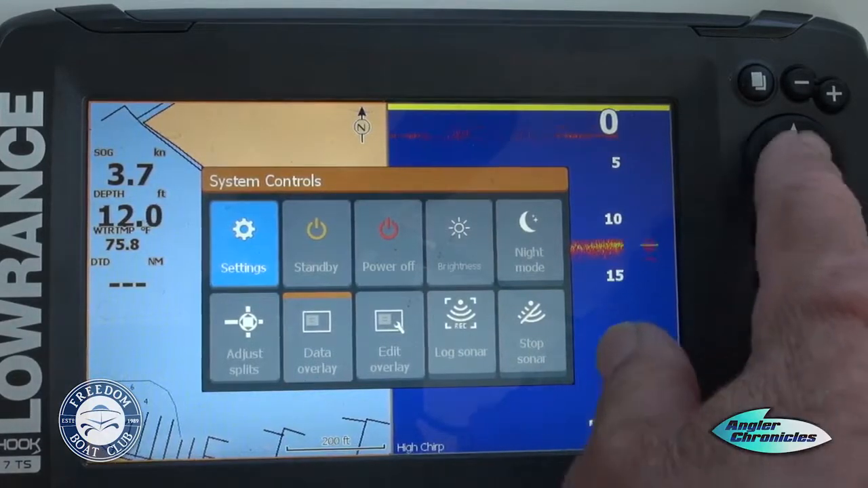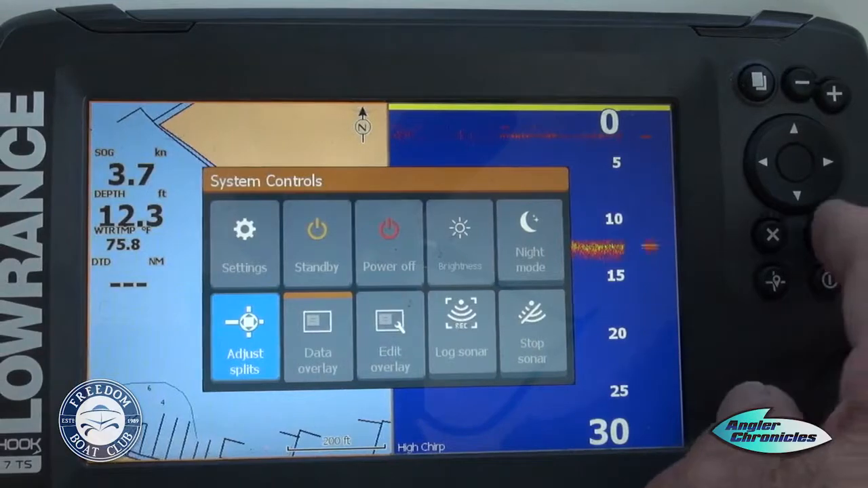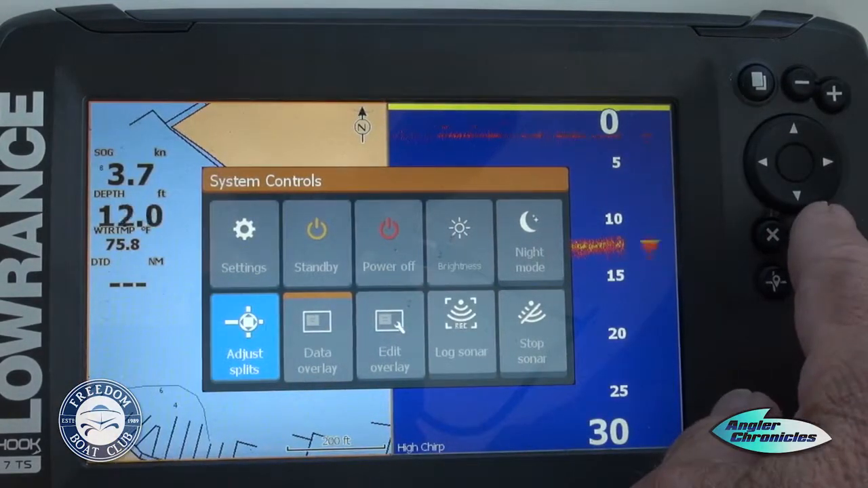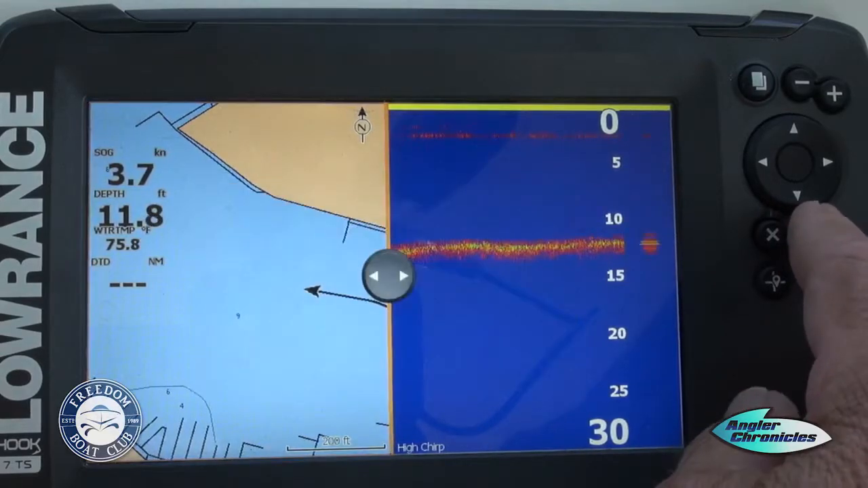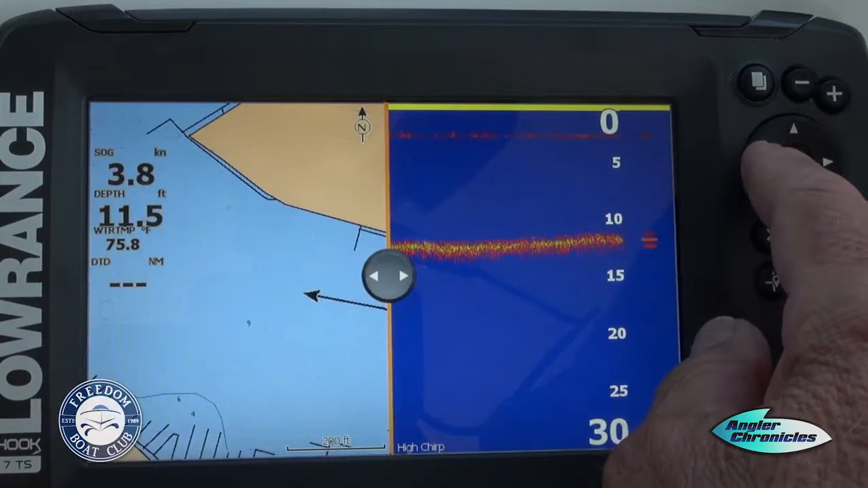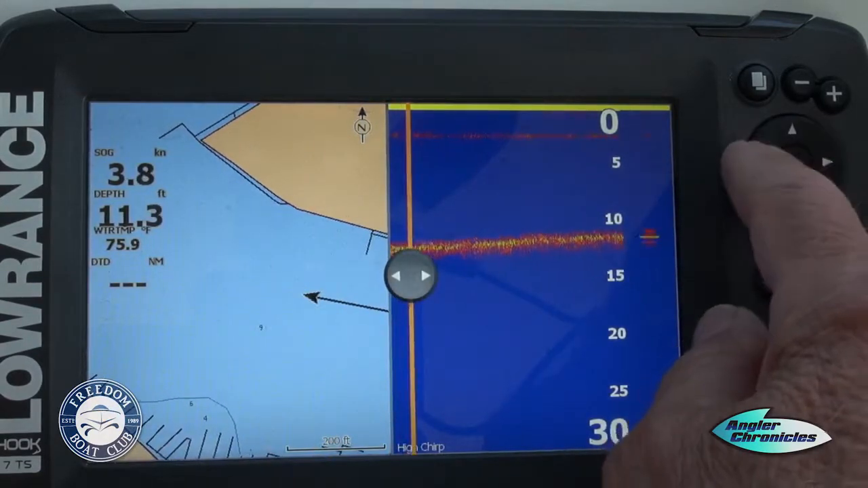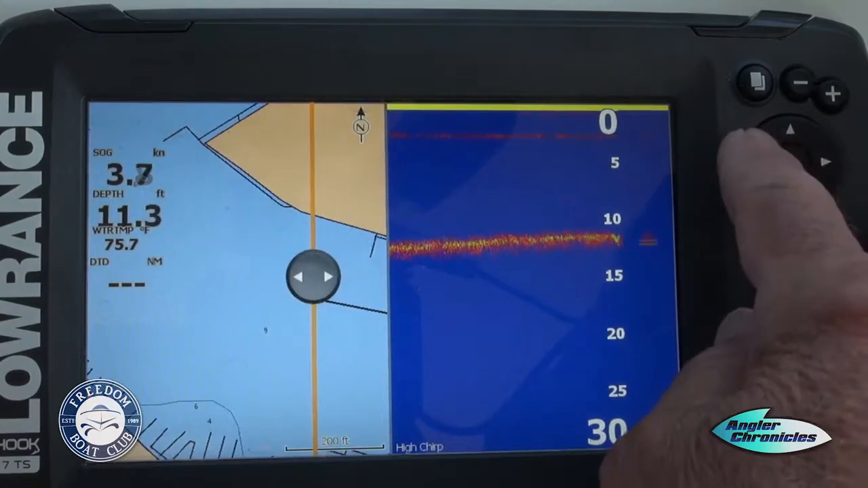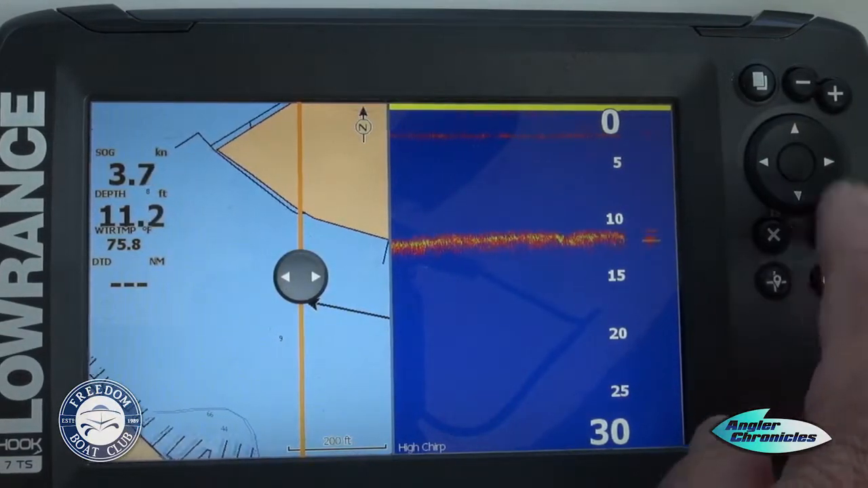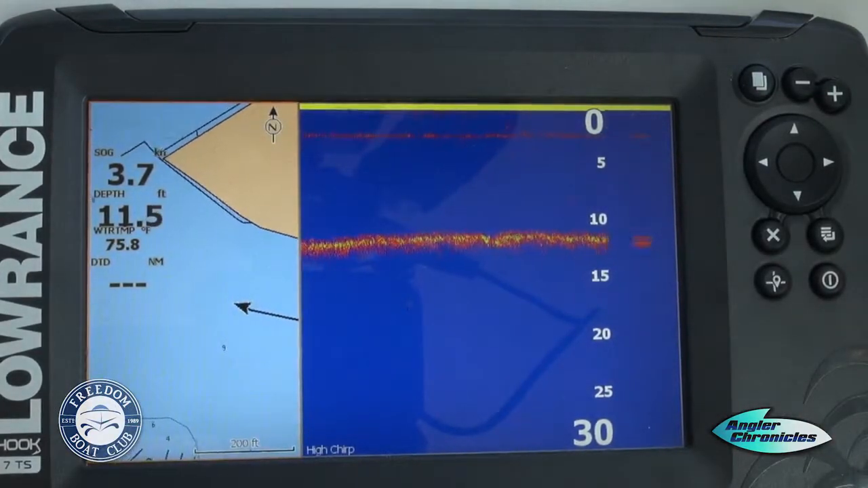But the one I really want to point out is adjust your splits. This is a great option. If I highlight it, again, hit your return button. It gives you a little button in the center of the screen. And in that button, you can either go to the left or you can go to the right. In my case, I kind of like more sonar because that's what I'm out here to do, is fish. So I'm going to hit that, hit your return button, and it'll readjust the screen just like that. Okay?